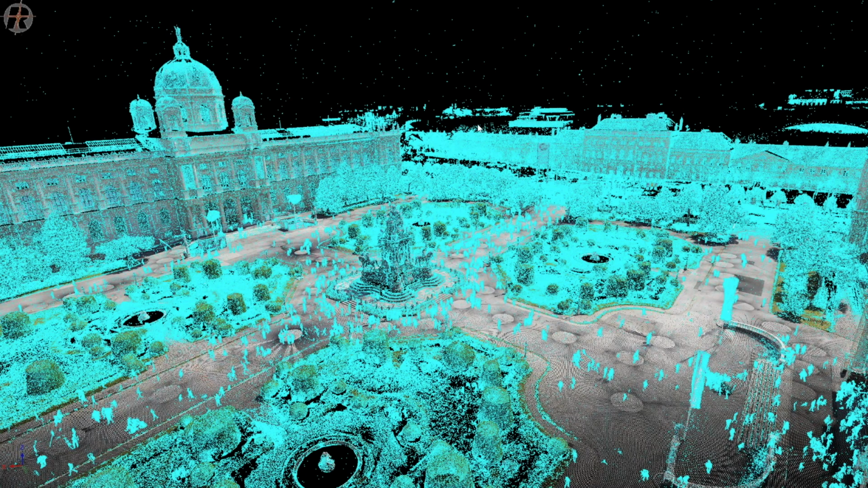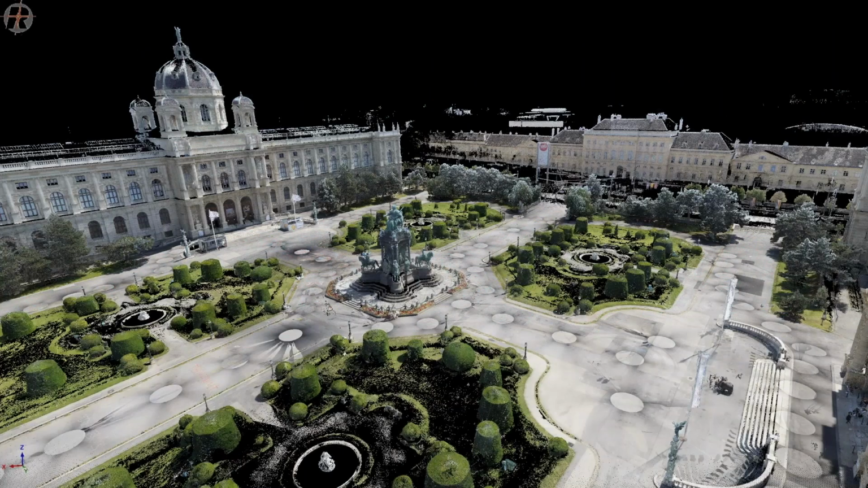Here's an example of a courtyard in the city. These things are always a mess to scan because there are people everywhere. So there's the before, and then colorized after, the final product. Brilliant.